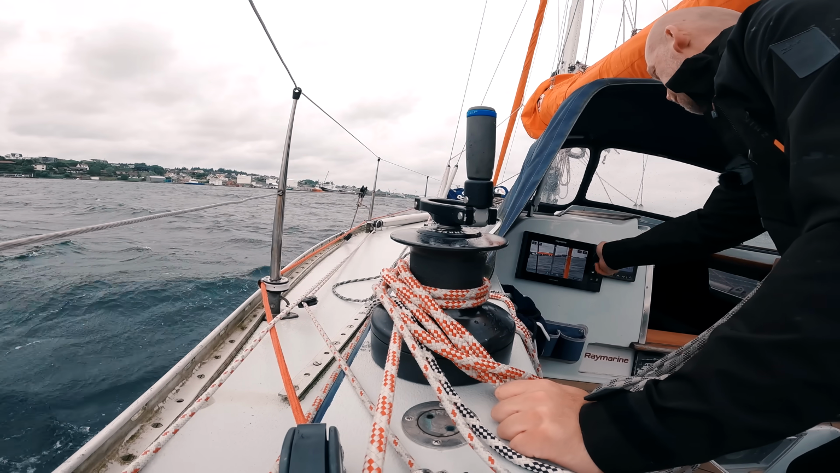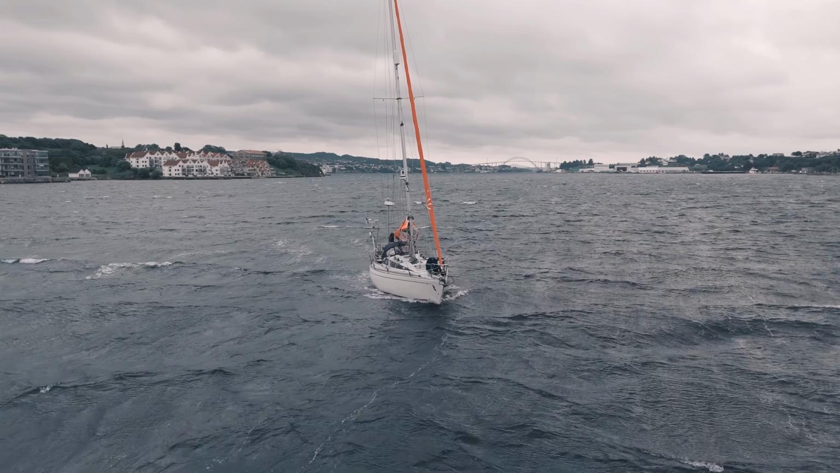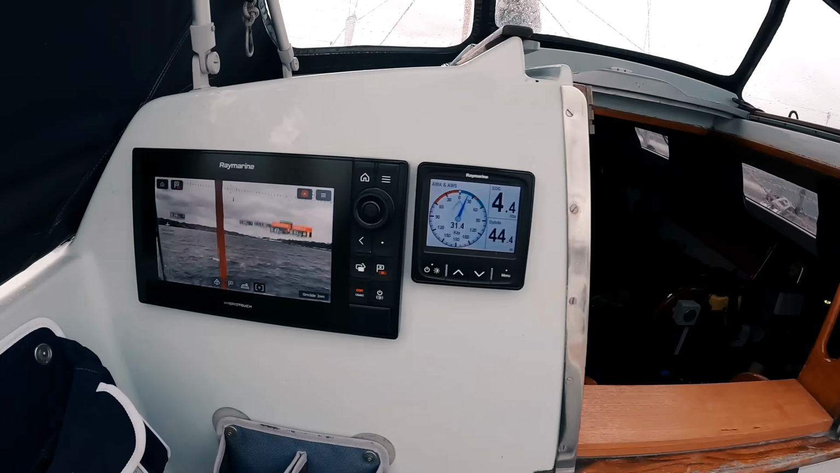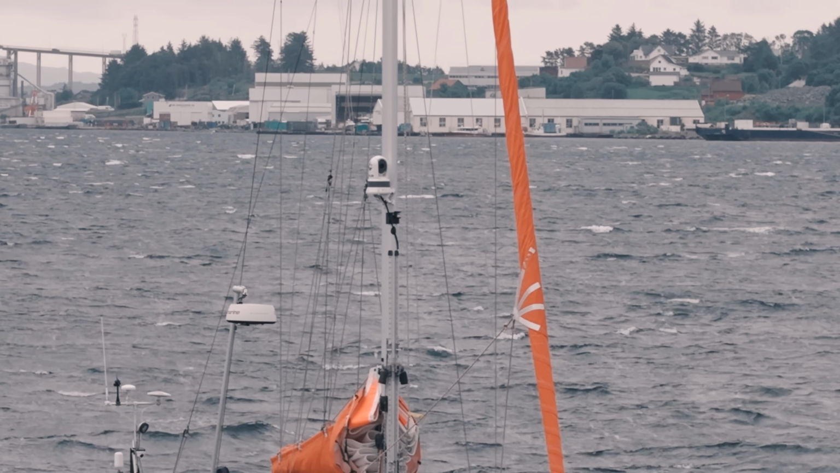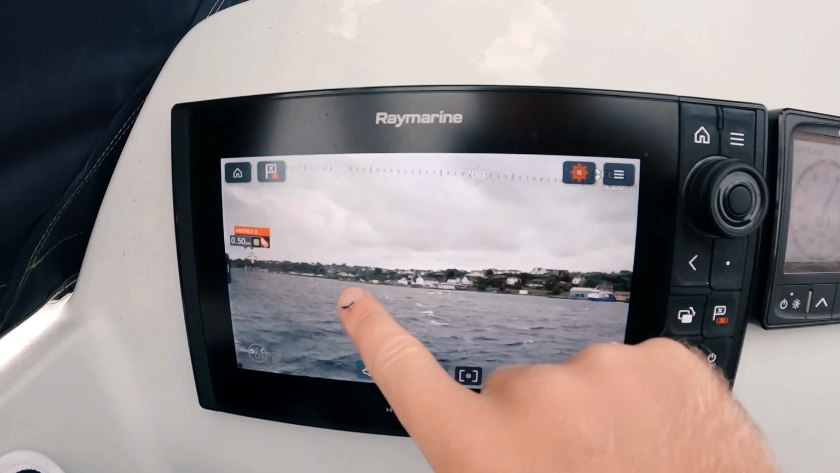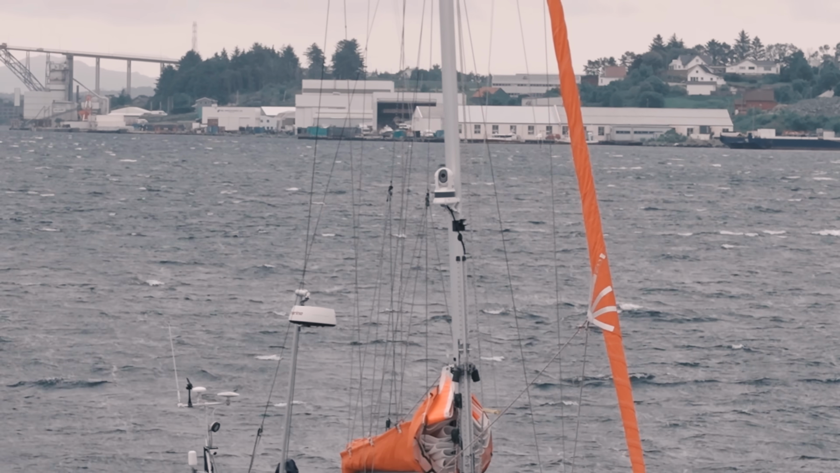Alright, so I'm out testing in 35 knots of wind in Scanstrut, just outside Haugesund here. And the weather is crazy, but we sure get to put the camera to the test. So this is it. Now she's pointing just forward, and it's really easy to maneuver the camera both by the buttons like this or by the touchscreen like this. The buttons are a little bit more detailed, easier to move.